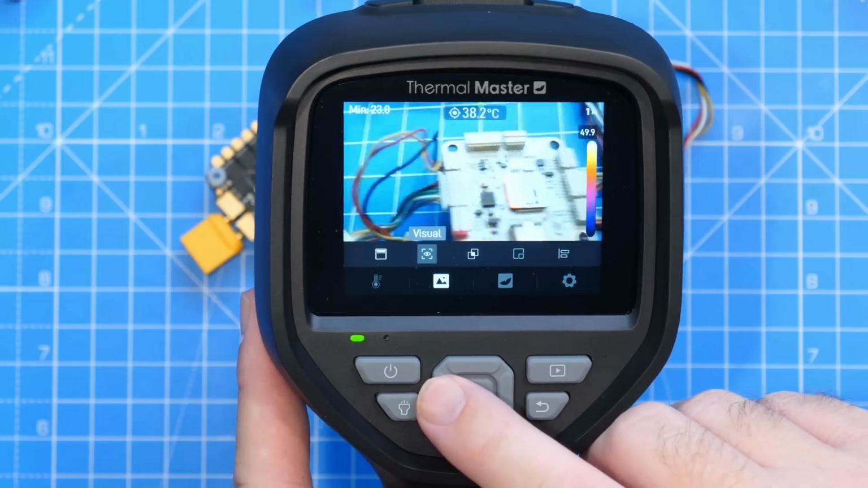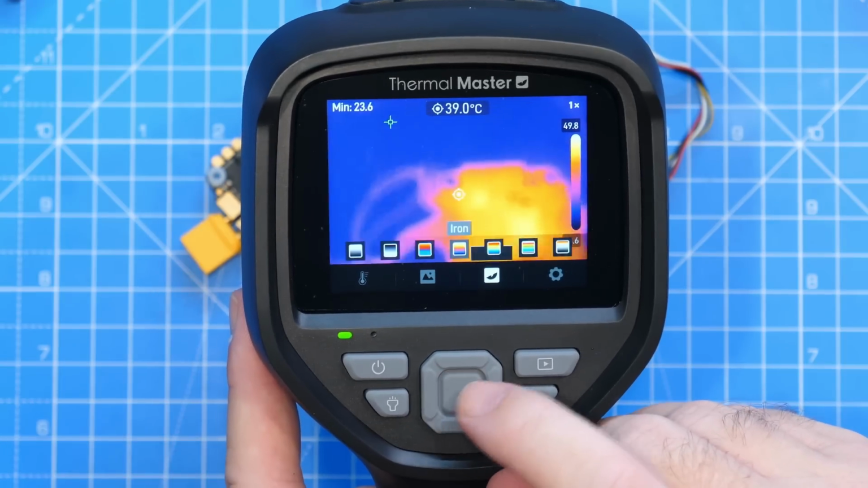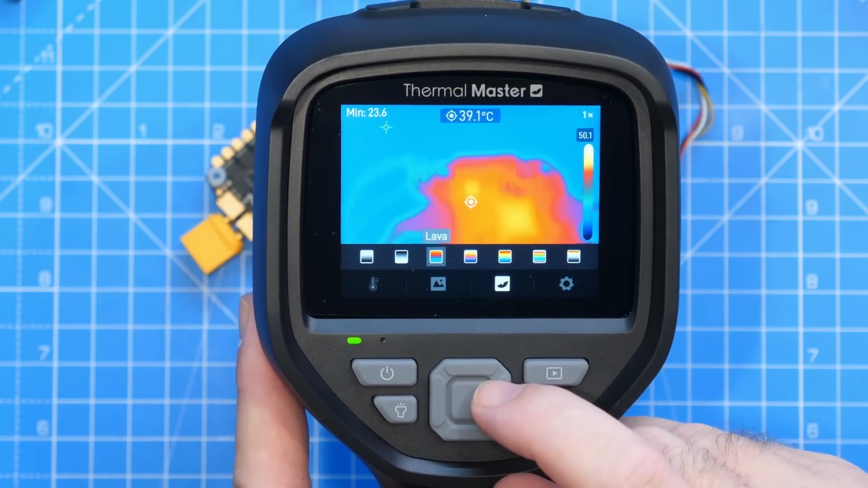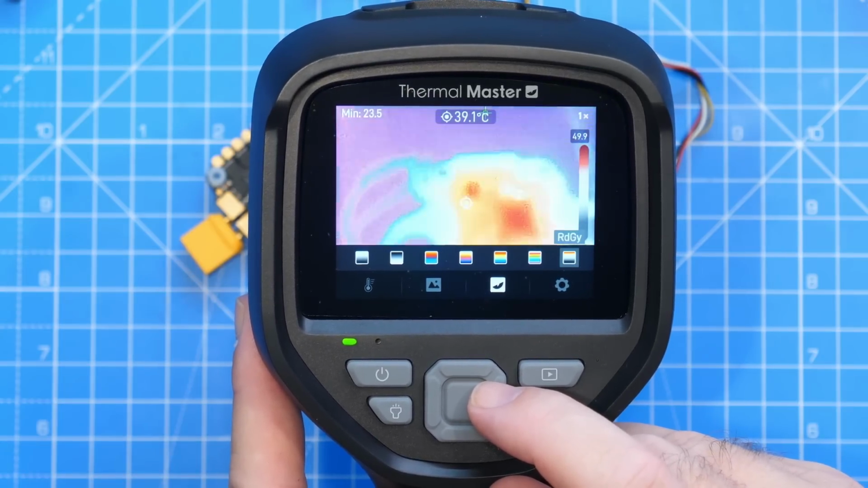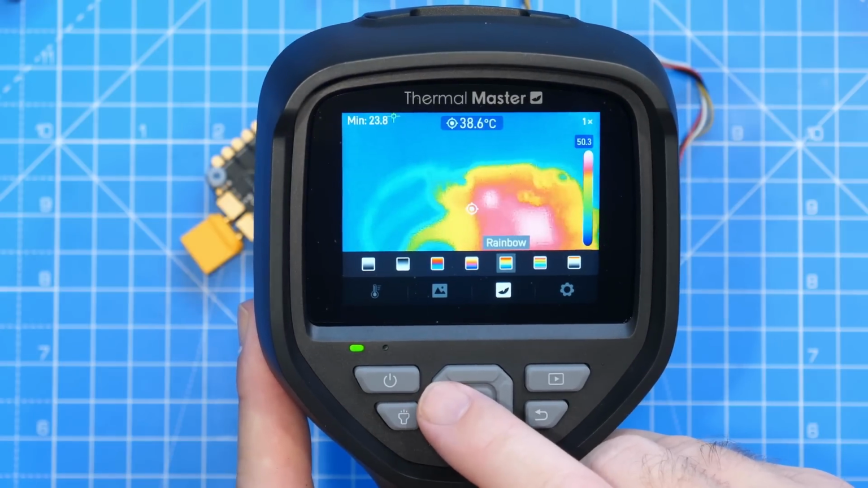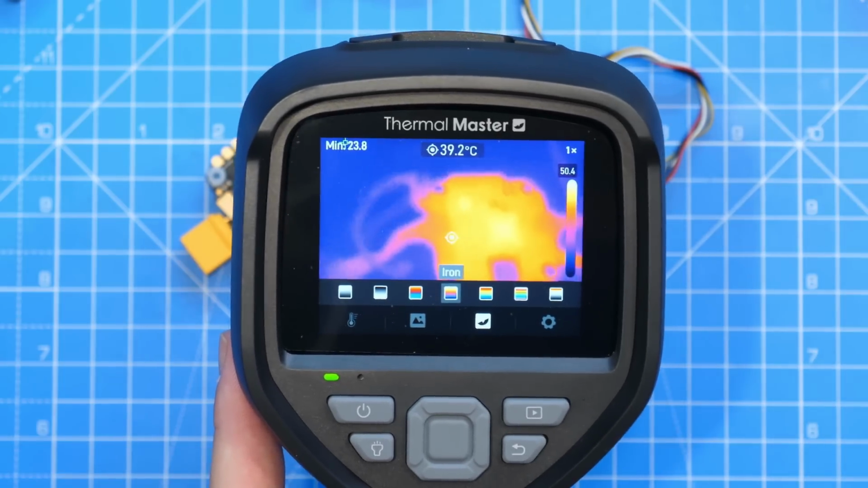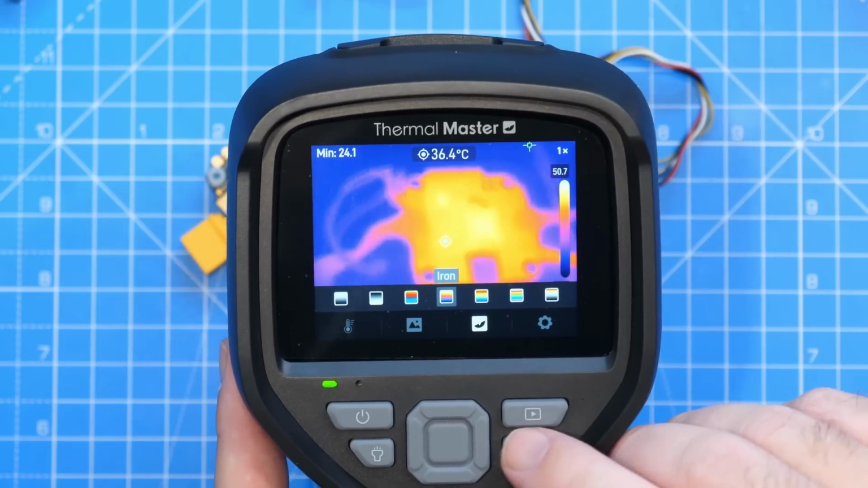Alongside these, we then have our color palette options for our thermal camera. On this version, we have all of the following options available. We have white hot, black hot, lava, iron, rainbow, rainbow HC, as well as RDGY. The other version of this camera that includes the macro lens does have other color palette options available. That is the options that are in this version. But as I've said, if you look at the spec on the other one, there are a few others on the model that has that macro lens.